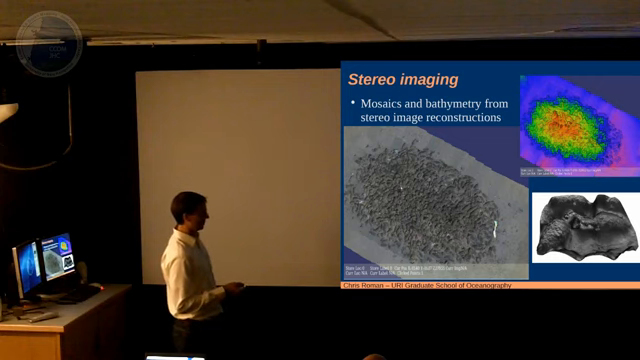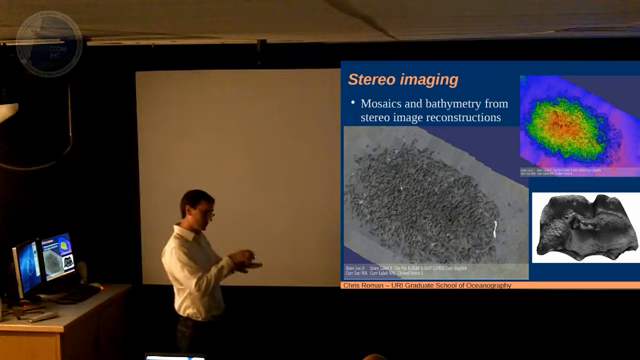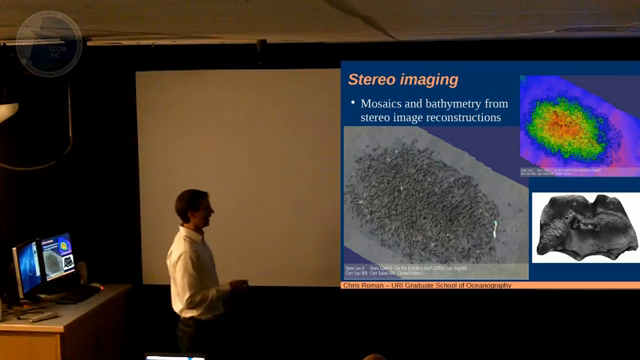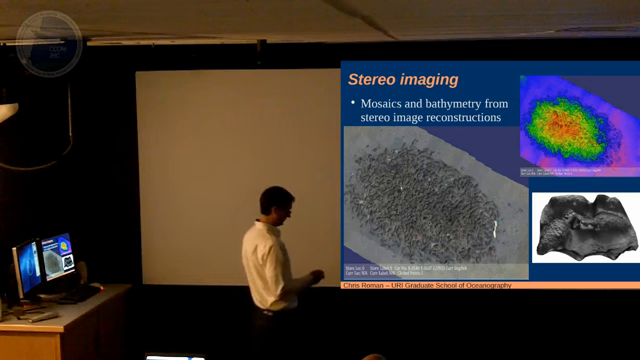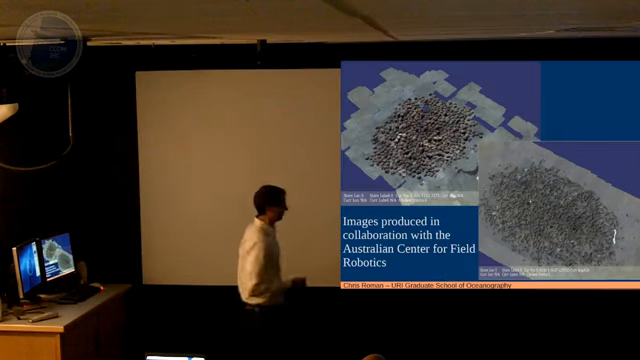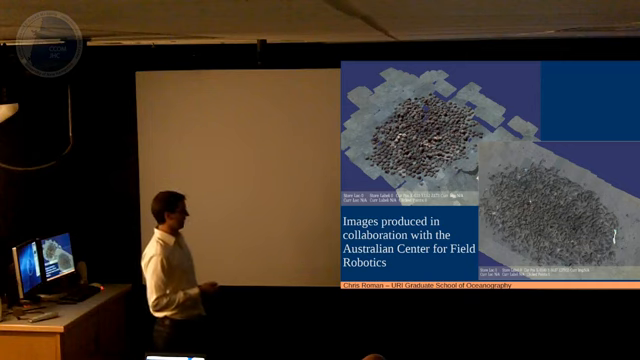So this is what it would look like for one image pair. So if you take two overlapping images, you can back out and make yourself pseudo 3D texture maps of these objects and maintain some pretty decent resolution. So this is one thing we're working on.